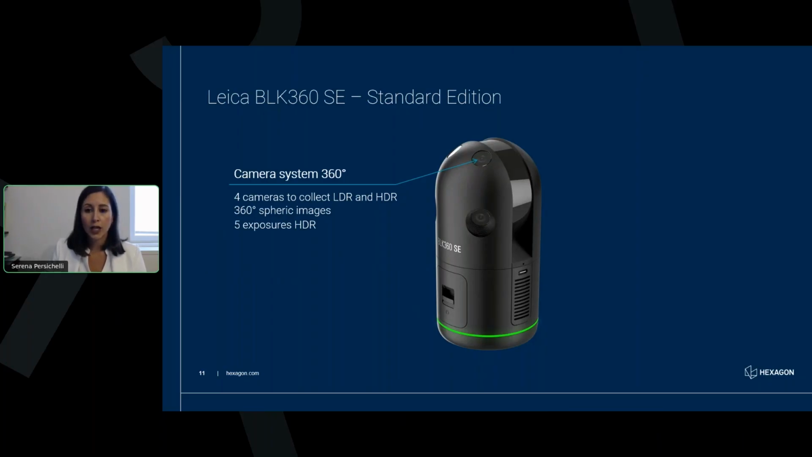And when we are working with HDR, you will have access to 5 level exposures. So I know this is quite technical. To make it short, you will be able to produce beautiful images with this scanner in different lighting conditions, even in hard situations. Then regarding the laser scanner performances, it has a range of 45 meters.